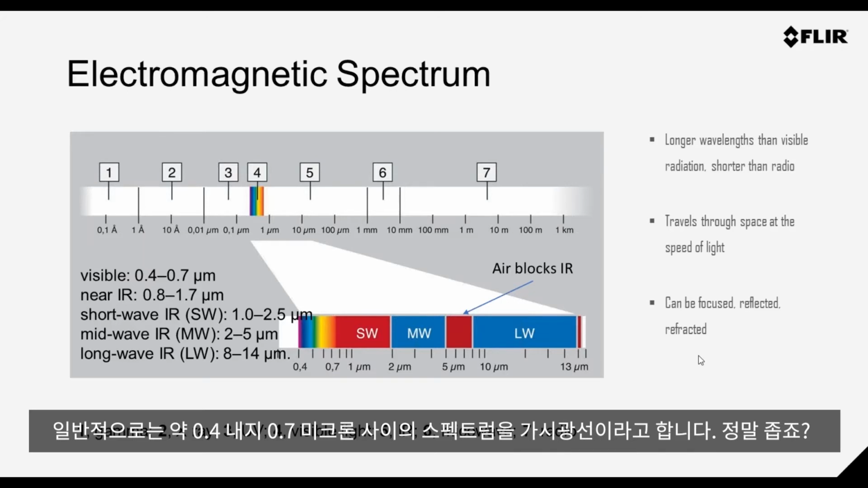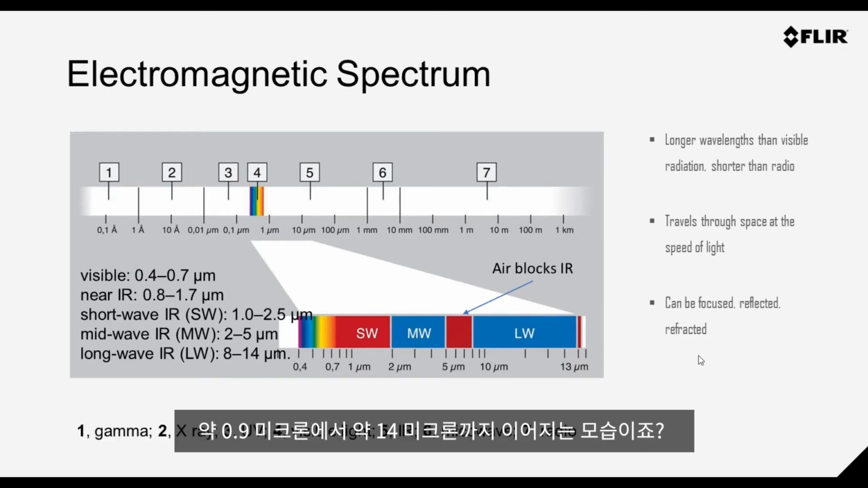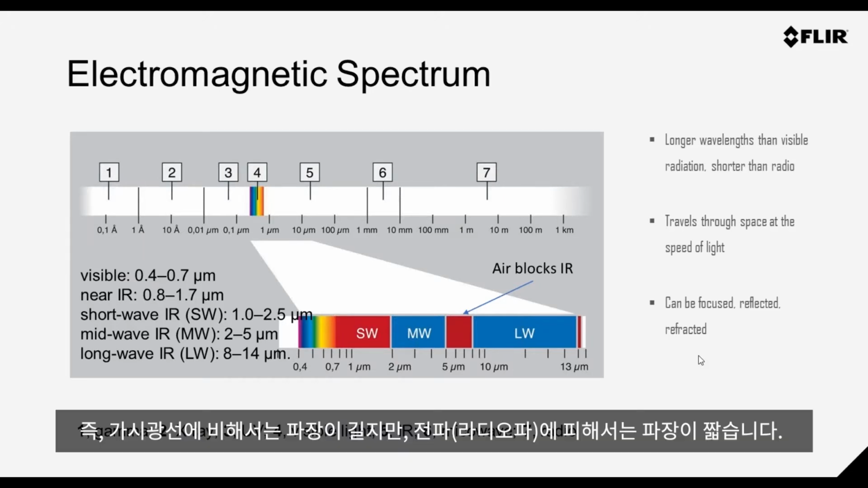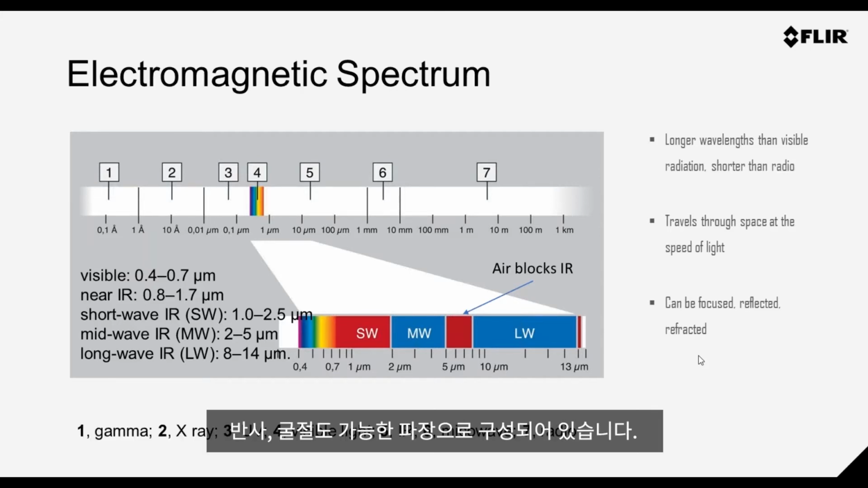Very narrow band. But actually infrared, you can see they're highlighted. It's spanning around 0.9 micron, moving up to around 14 micron. So longer wavelengths than the visible, but shorter than radio, for example. Electromagnetic spectrum, the energy travels through space at the speed of light, of course, and like the visible, it could be focused, reflected, and also refracted as well.